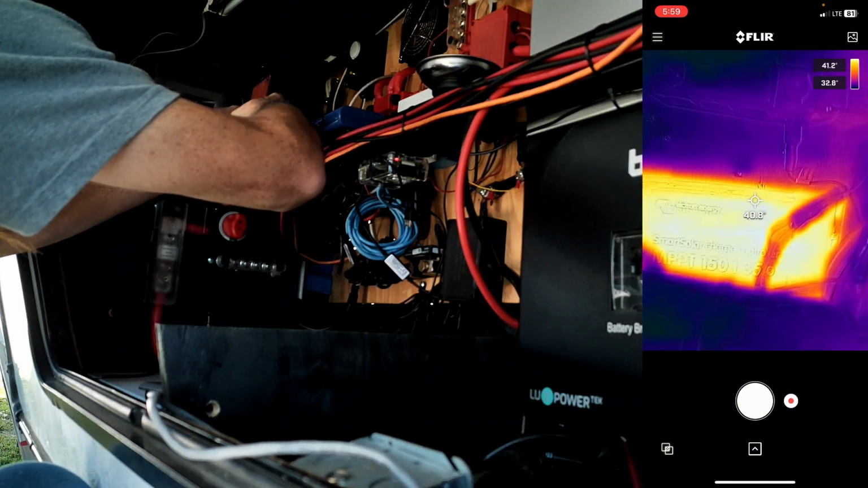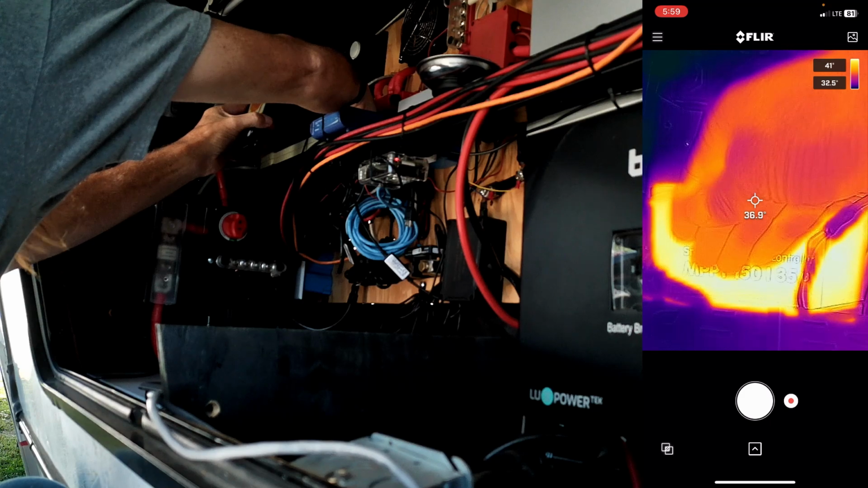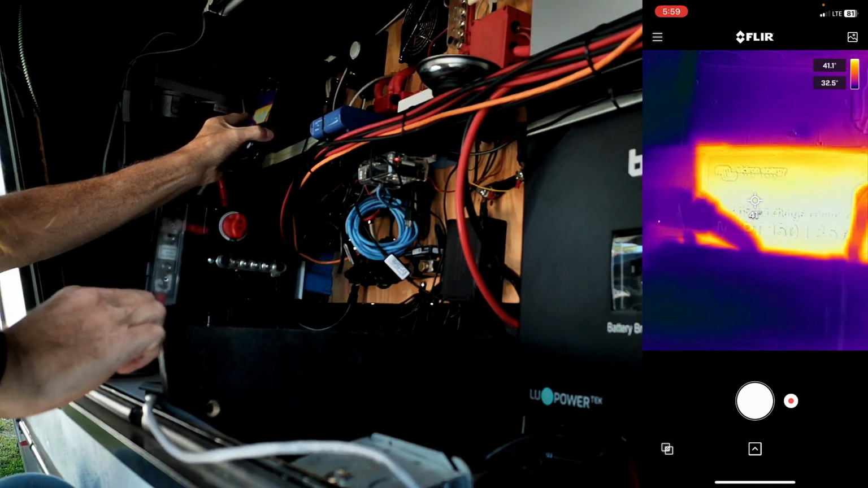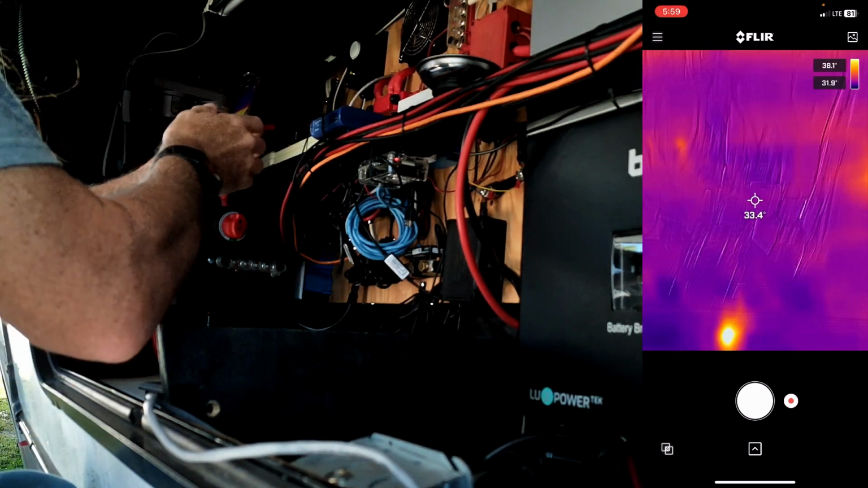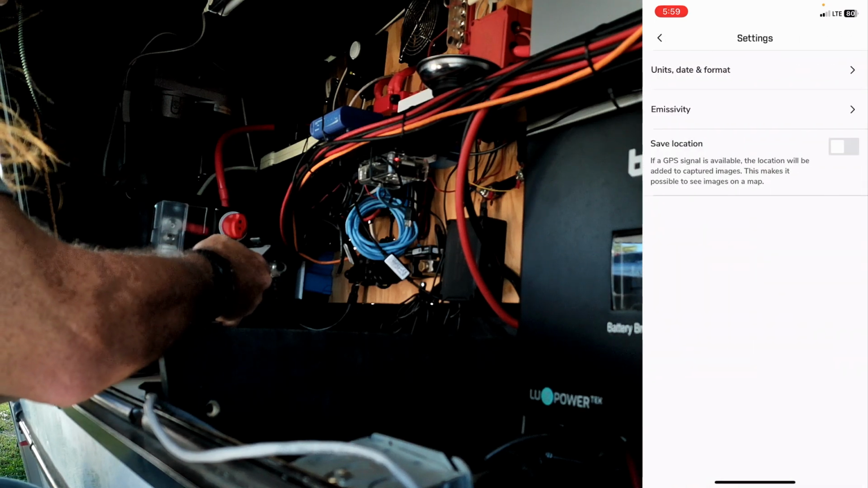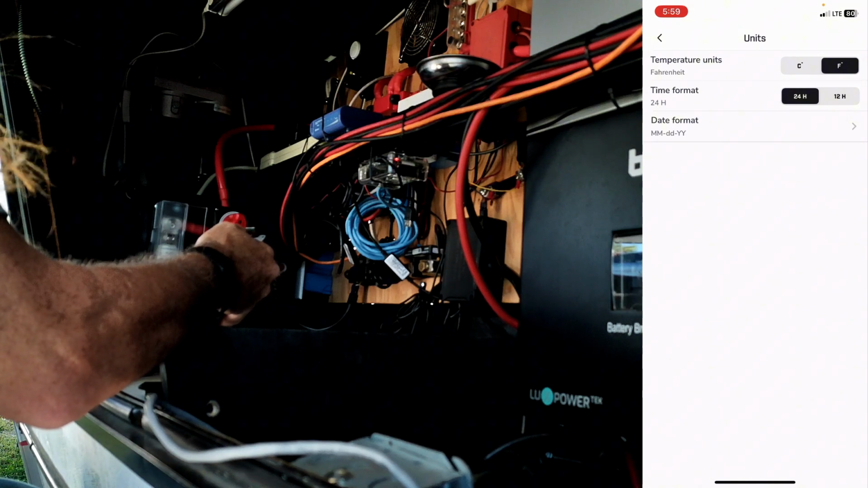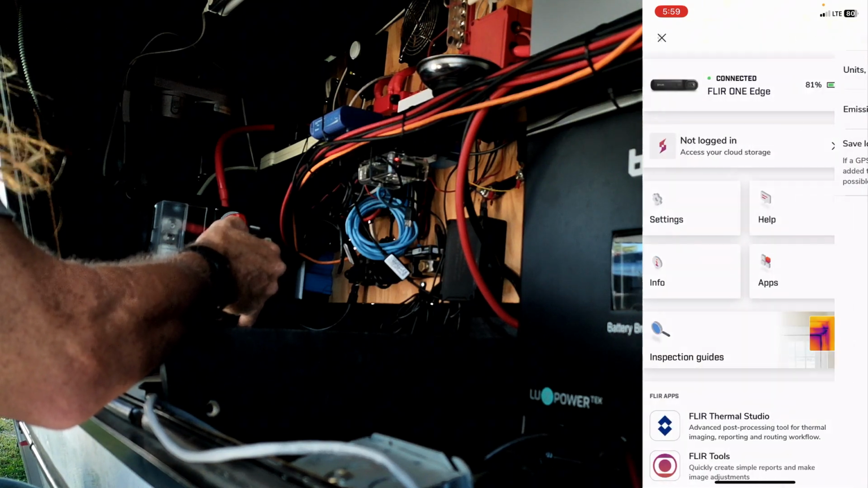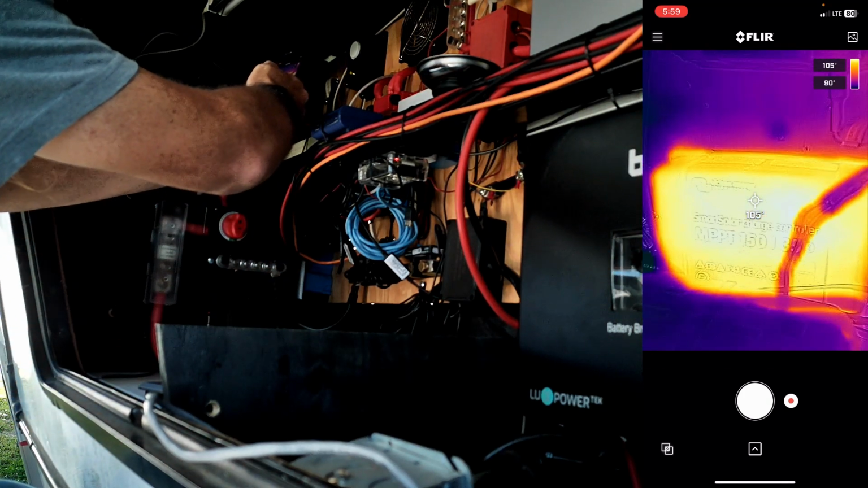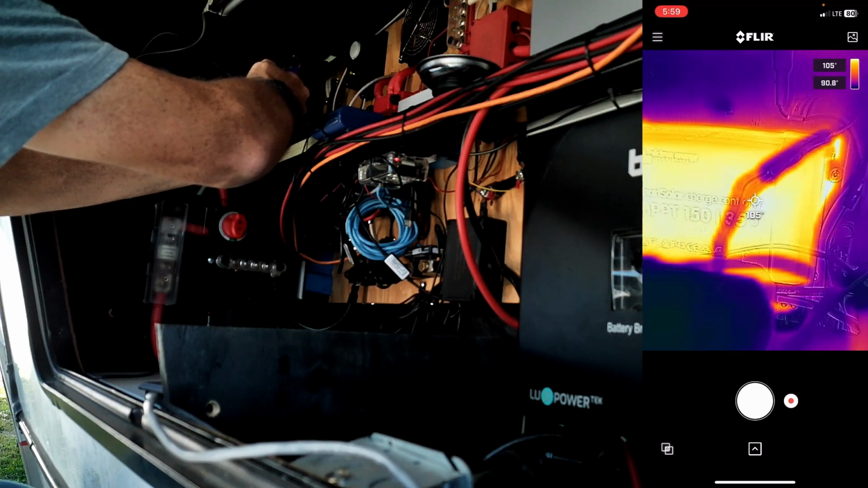I'm going to reach my hand up there and see if I can feel how, oh yeah, you can definitely feel how warm that is. I mean, I'm not familiar with Celsius, and I haven't attempted to change this yet. I wonder if I can. Settings, units, and Fahrenheit. And we're going to go back. And there we go. Now we'll take a look at this in 105 degrees. Looks like that's about the max there.